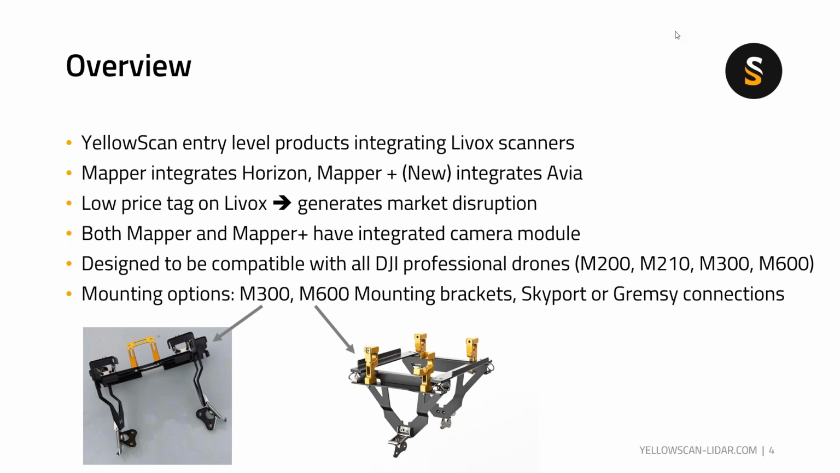And with the Gremsy connections, let's say you have a UAV drone that is not DJI brand and it has Gremsy connections, it also supports the Mapper and the Mapper Plus. So you can just easily connect your Mapper or the Mapper Plus onto your UAV drones. There are no restrictions at all.